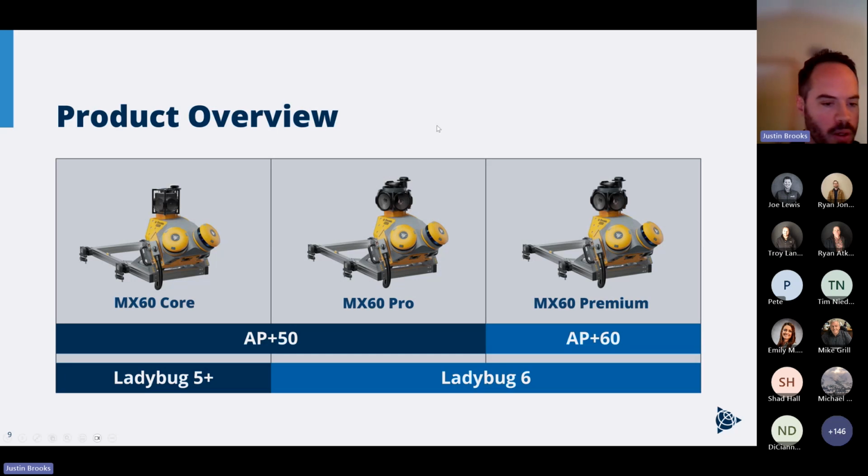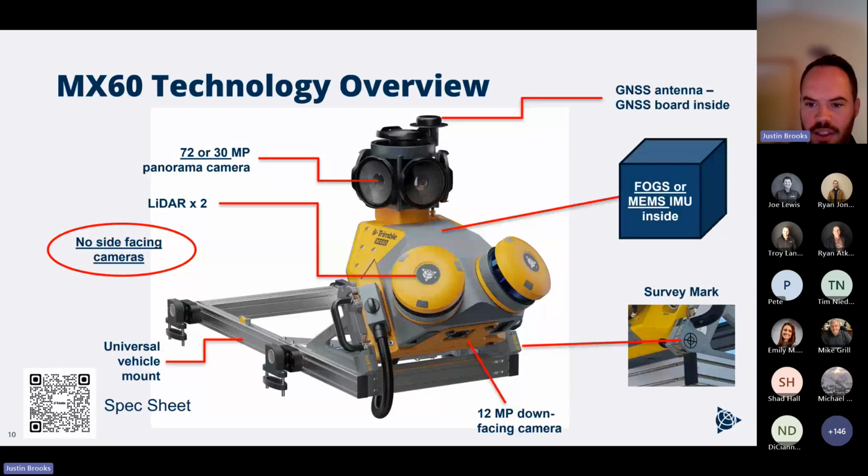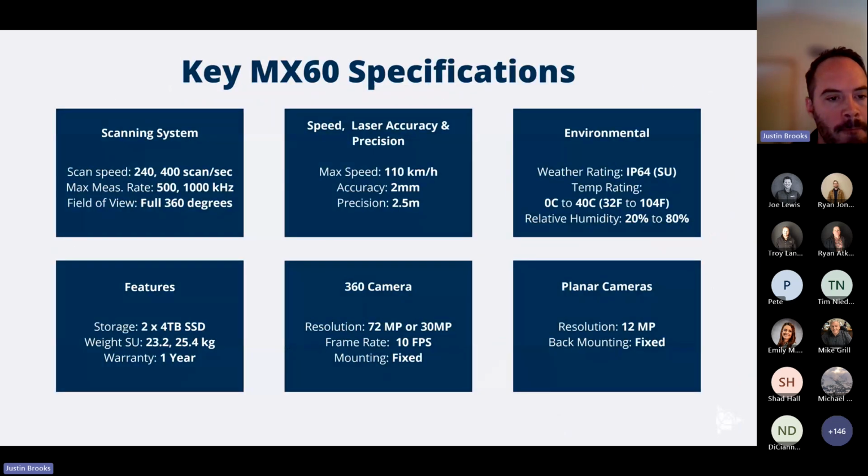So between, at the lowest end with the MX60 Core, all the way up to the MX90, we have a variety of solutions for various applications. And here's a kind of similar layout here. Big difference is the no forward-facing cameras. And it could be either a fiber optic IMU or a MEMS IMU, depending on if you choose that AP50 or AP60 there. So I won't spend much time on these, but obviously, guys, if you want a spec sheet here, I could provide these slides or definitely answer more questions later.